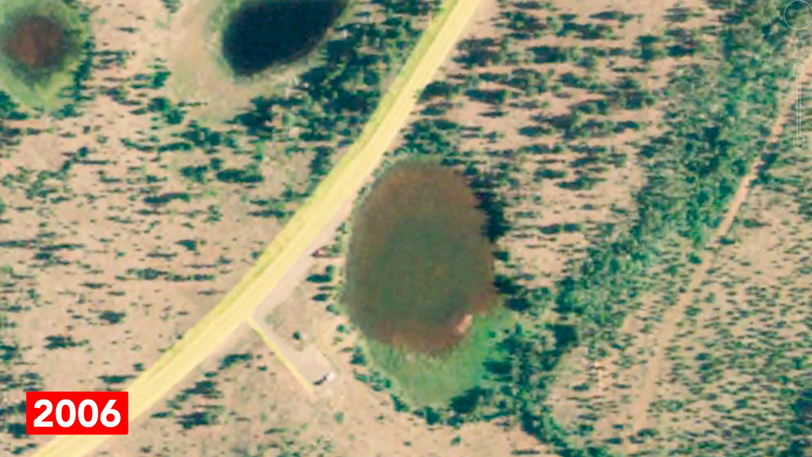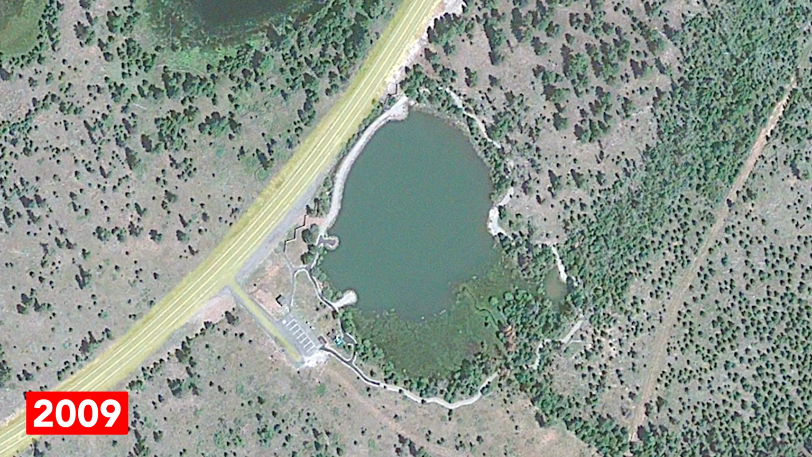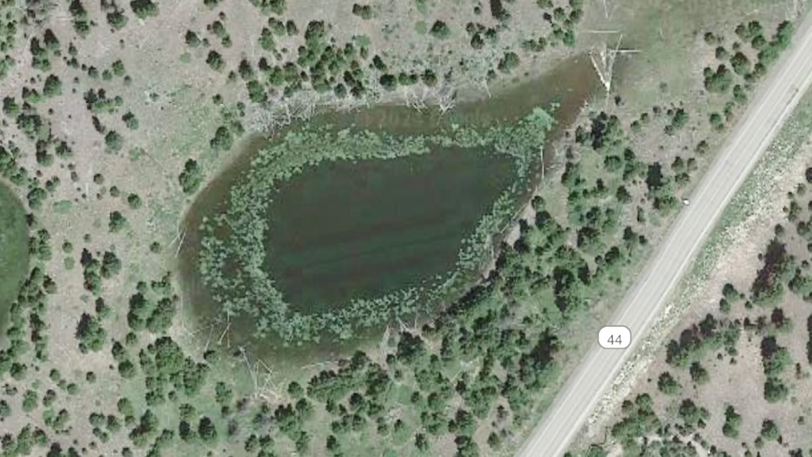So here in 2006, it wasn't there, but when you go to 2009, it was put up. So I'm guessing this was reinforced more as a recreational area during that three-year period. This one dries up.